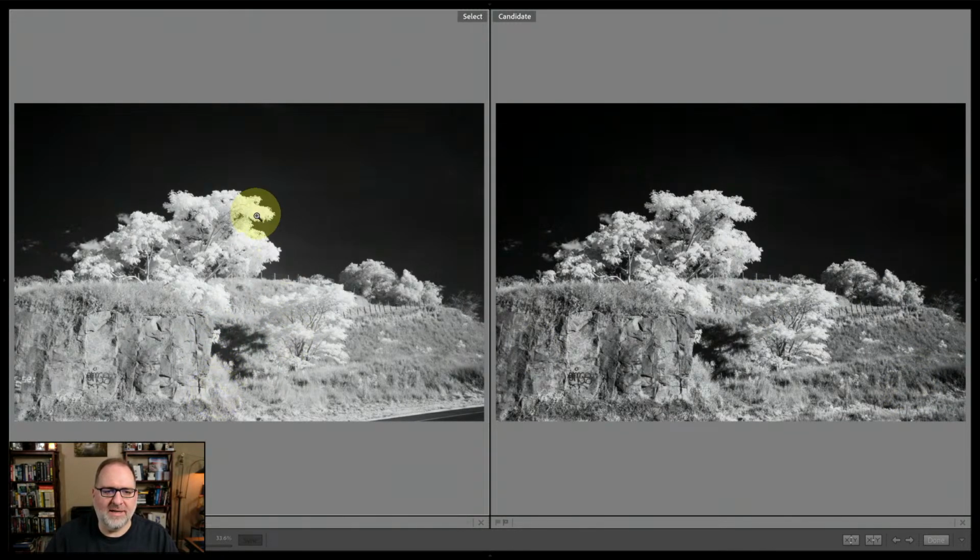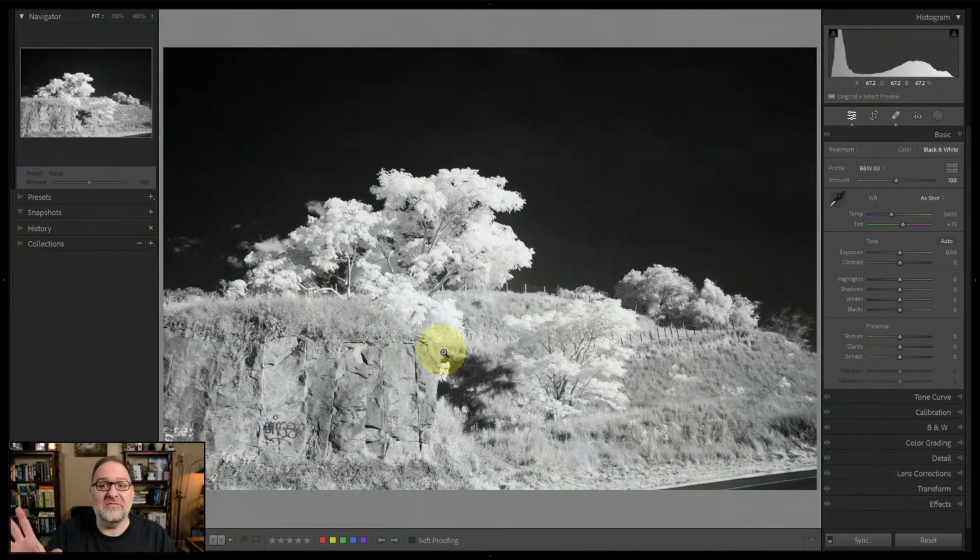So you can see that the highlights are a little bit hot, so there's clearly something that he had to do there to bring those down. And also the granite here is a little bit darker in his version. And then the road, so there's the road that was eliminated. And so let's talk about the things that he might have done to achieve that. And this could have been done in Lightroom or Photoshop. There's a variety of ways.